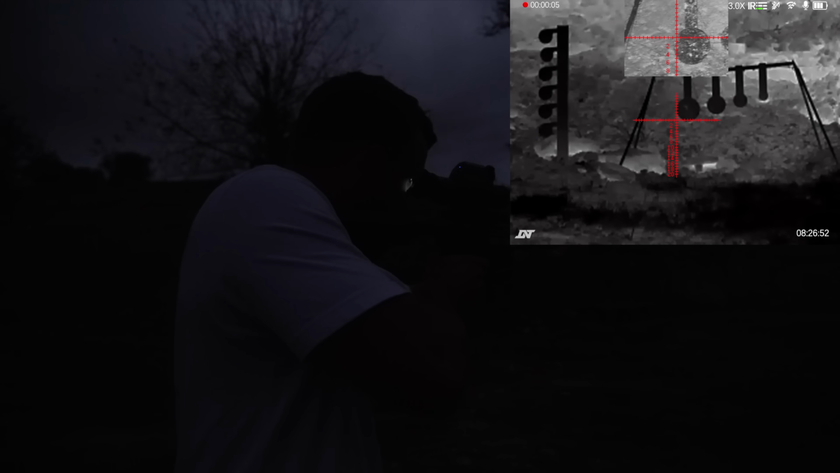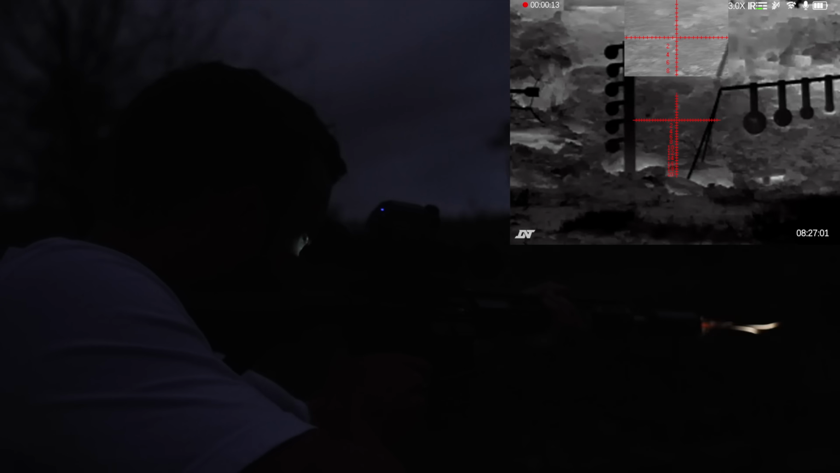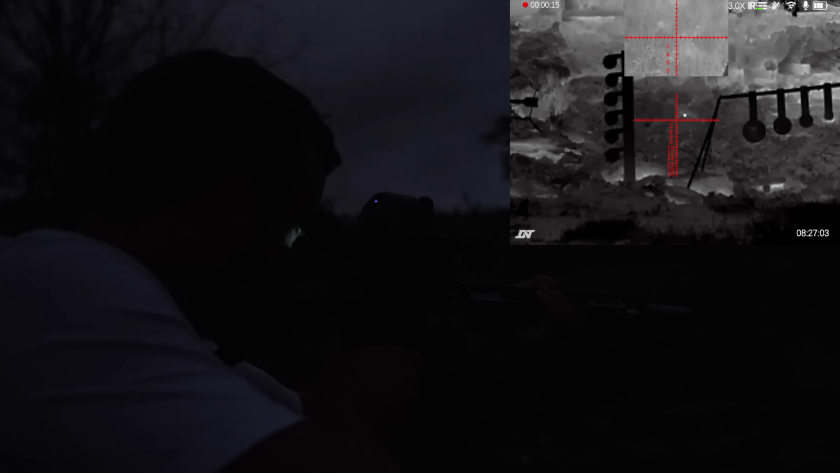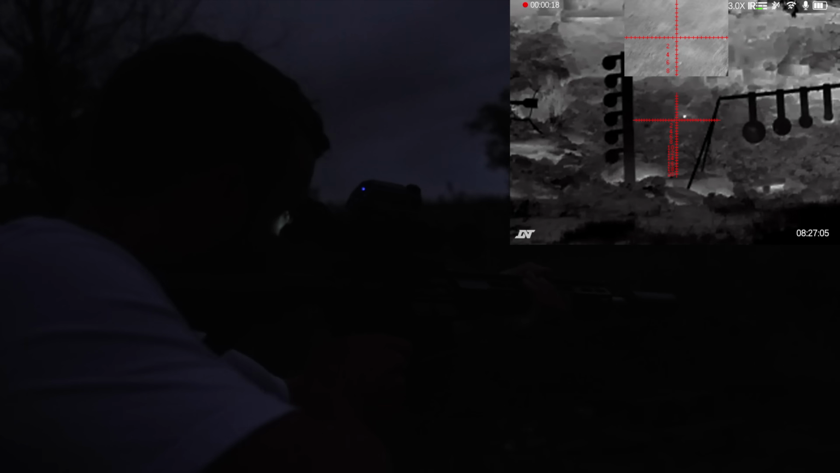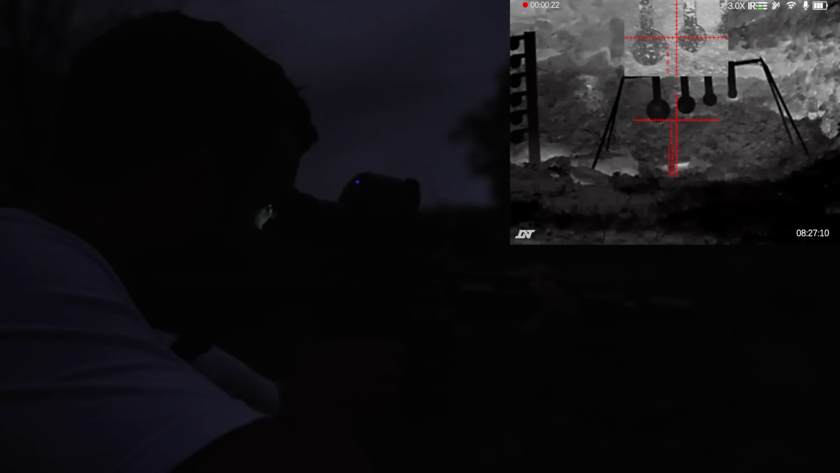Where was I holding? At range was right about here. Maybe I don't need to for closer range. Let's see. And look at the heat on the piece of steel. You can tell exactly where I'm hitting it. Let's go ahead and put one right here. Yeah, look at that. That is impressive, man. Look at that hot spot from the round. That's very cool.